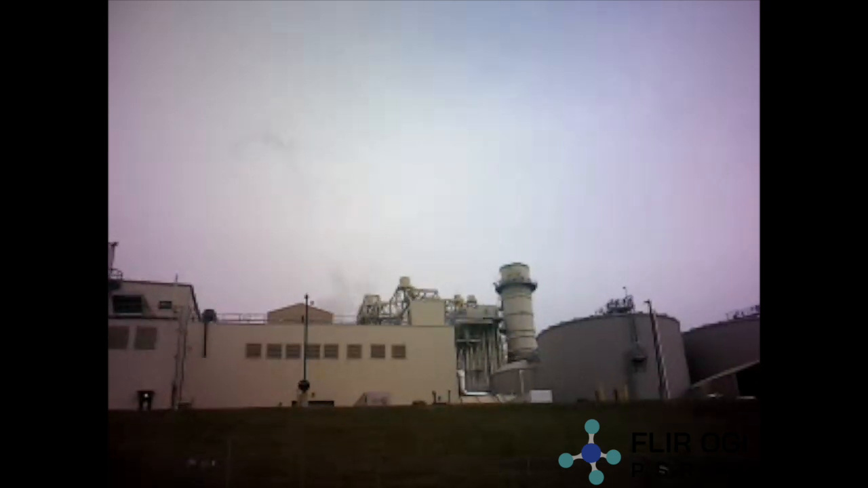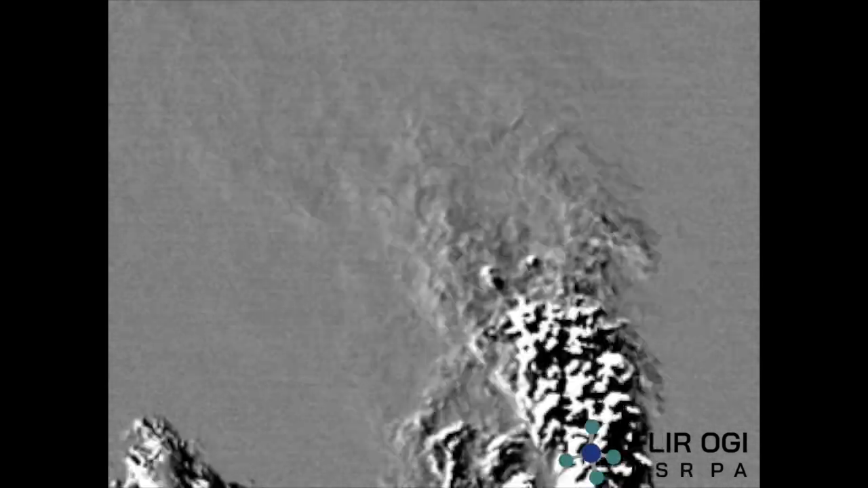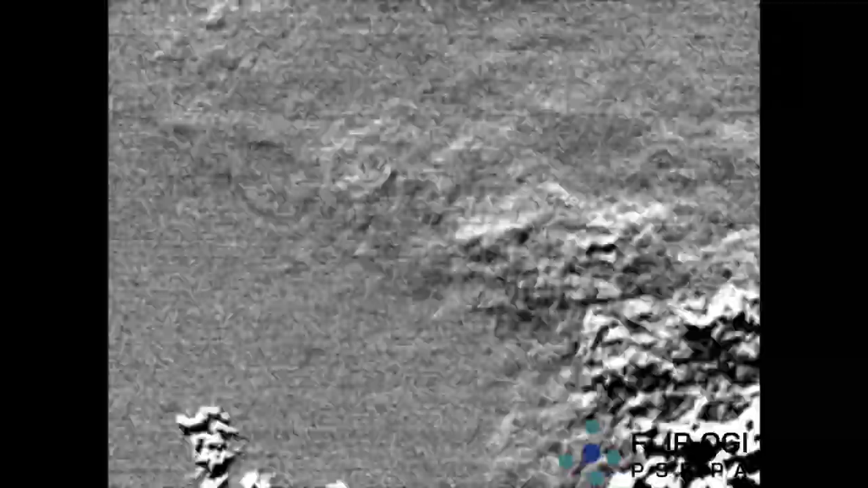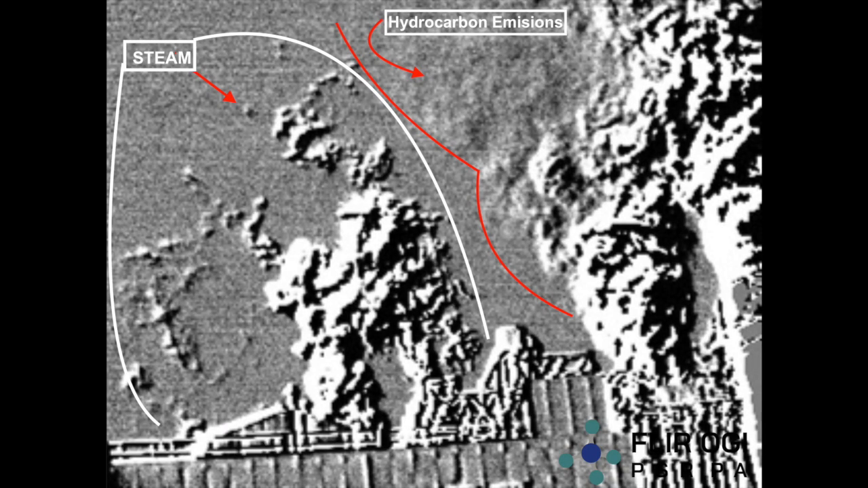When I switch to thermography, you're going to see the heat of the stacks in white, and you will also see what looks like smoke, but is actually heat source plus uncombusted hydrocarbons versus the steam to the left. And now you can see the plume of these hydrocarbons. The difference between steam and hydrocarbons in the high sensitivity mode, which I'm in, is how it dissipates.